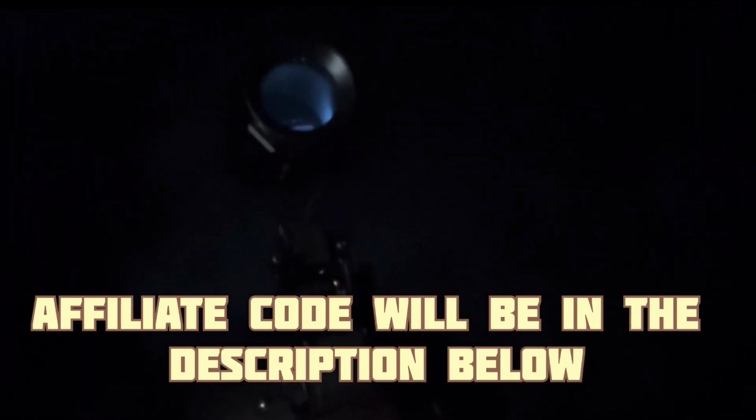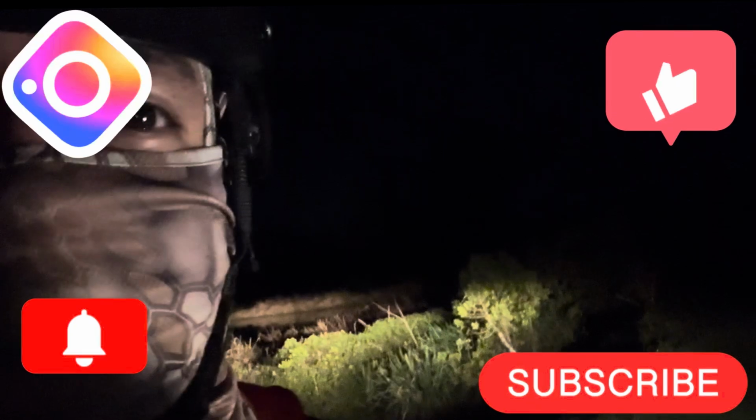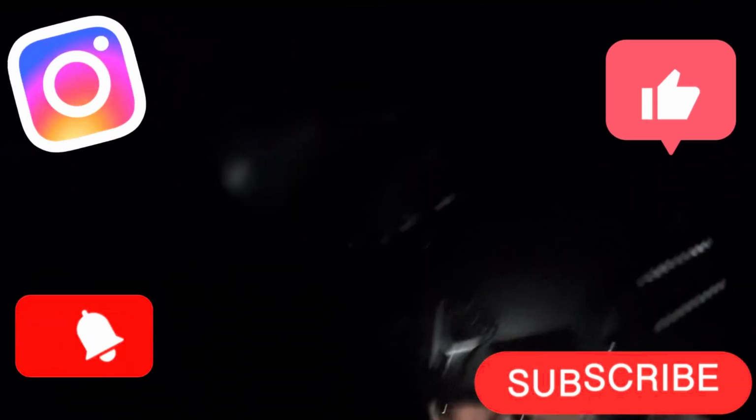I was fortunate enough that tonight is a full moon, and there's not a lot of rain tonight. If there was rain, this unit would not work because it's not waterproof. So as you can see there, we just came from the low east. Alright, did some crop control work, Night Sight got it done. Alright, laters.